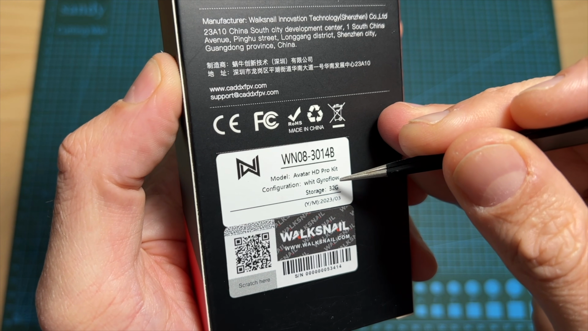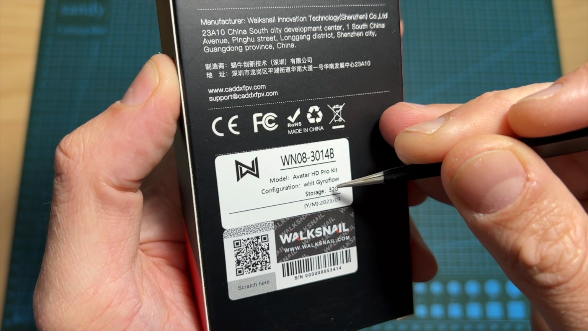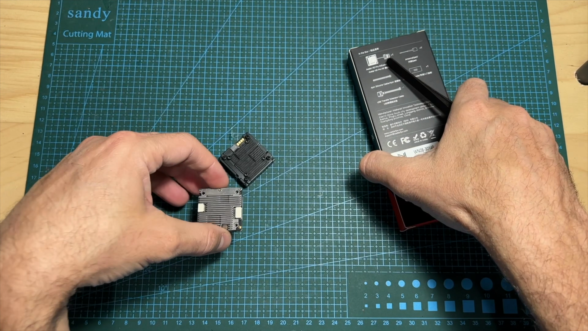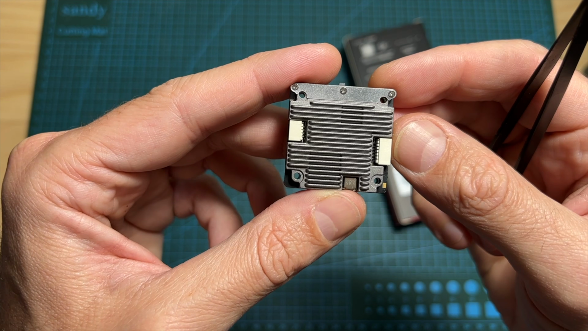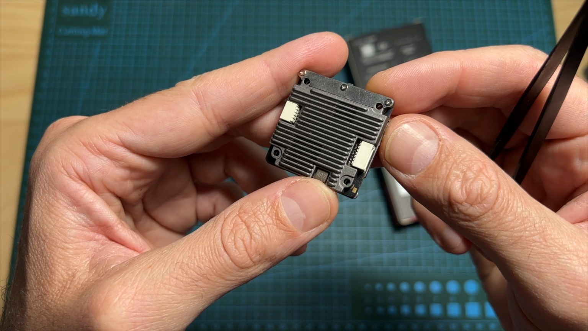The built-in storage has been upgraded, so the Pro version features a built-in storage of 32GB as opposed to the 8GB of built-in storage on the older VTX. And as I've mentioned earlier, the V2 version is available either with 8GB of storage or 32GB.